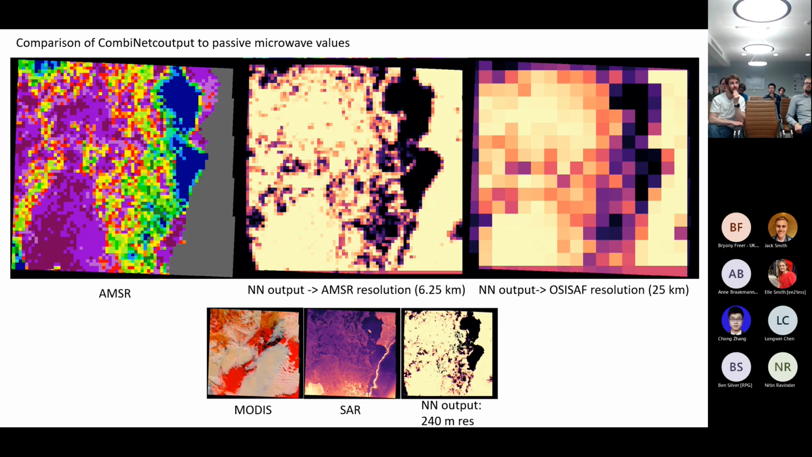which until 2013 was the finest resolution passive microwave imagery that was out there. So again, it gives some real indication of how using these types of images, MODIS and SAR, can be really informative in terms of giving that greater detail of what's going on.